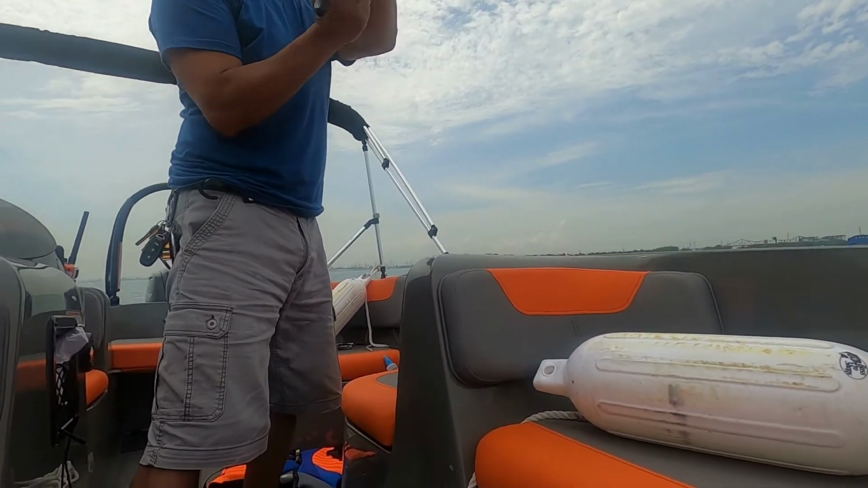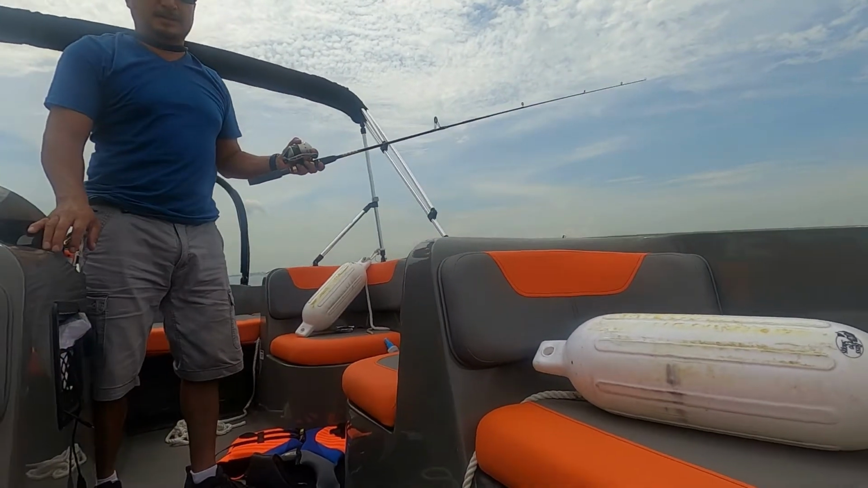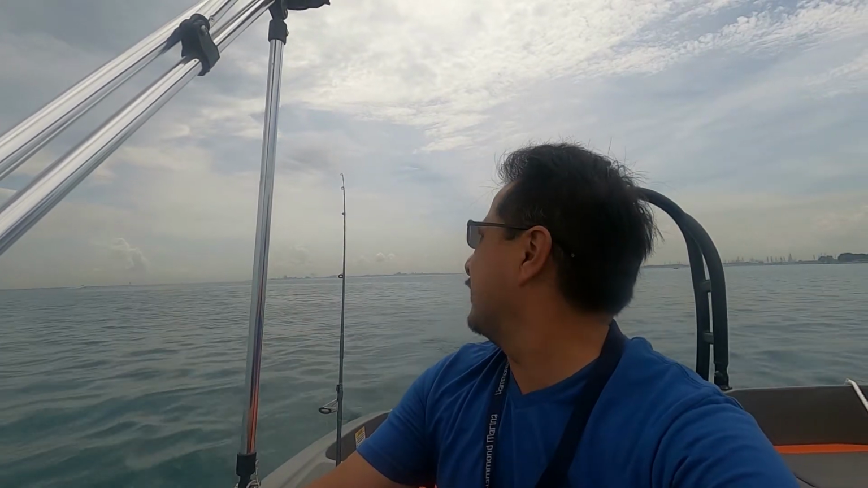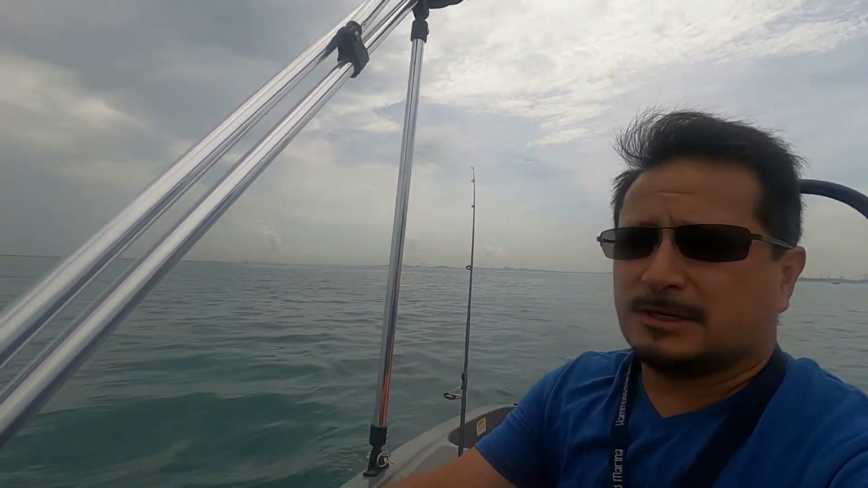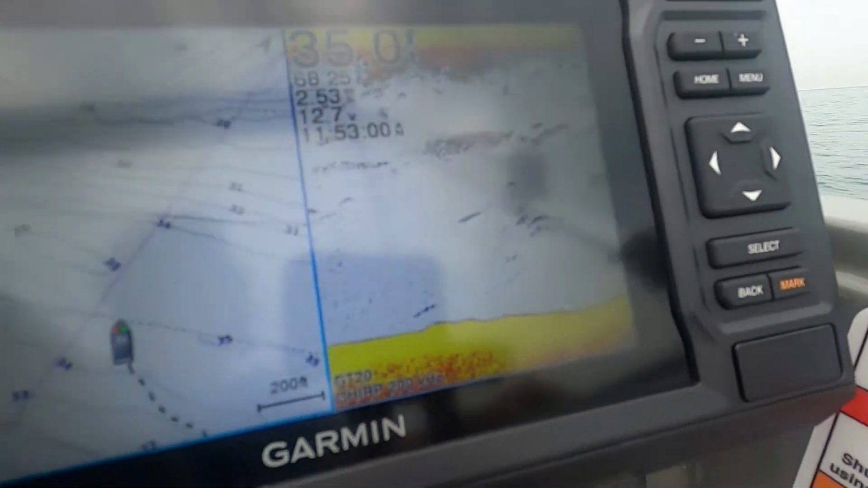I don't have this set to mark anything. I normally just let it go to the bottom and then I jig it. Right now I put a Berkley minnow jig on, that same jig head, and it's swimming about maybe 30 feet behind the boat. Hitting some stuff, marking some stuff, but I don't know if it's a 5 foot right there.